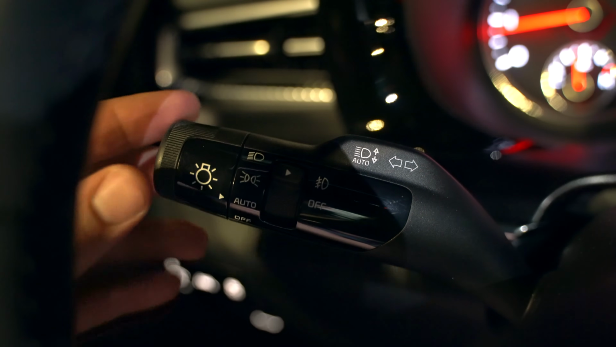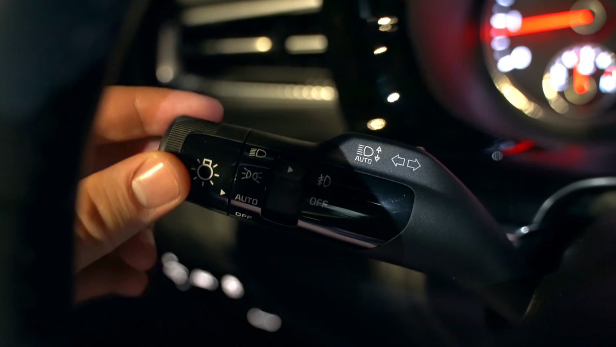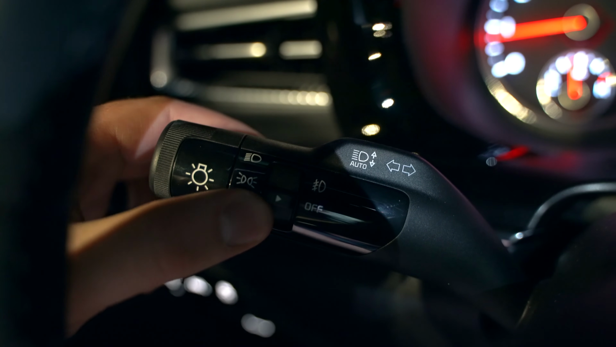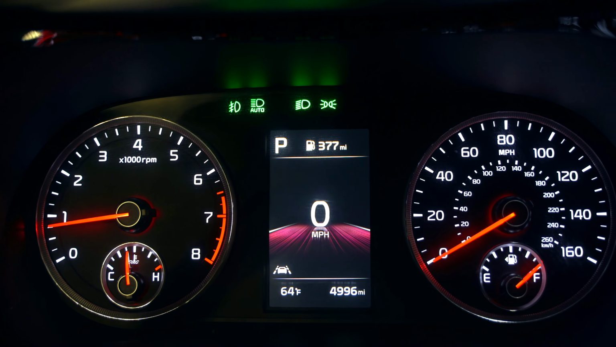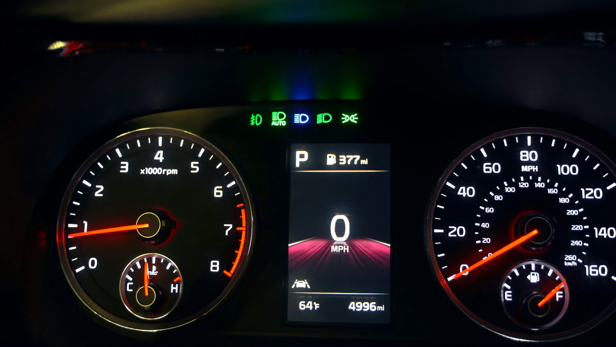And our lighting controls are right here. Most of the time you can just keep it in auto mode. You can turn them completely off, have your daytime running lights, or just manually turn your headlights on. And then this little guy is for your fog lights, off or on. And then for the automatic high beams, all you've got to do is flick your stalk forward to turn those on or off, and you can see the little auto indicator up there.